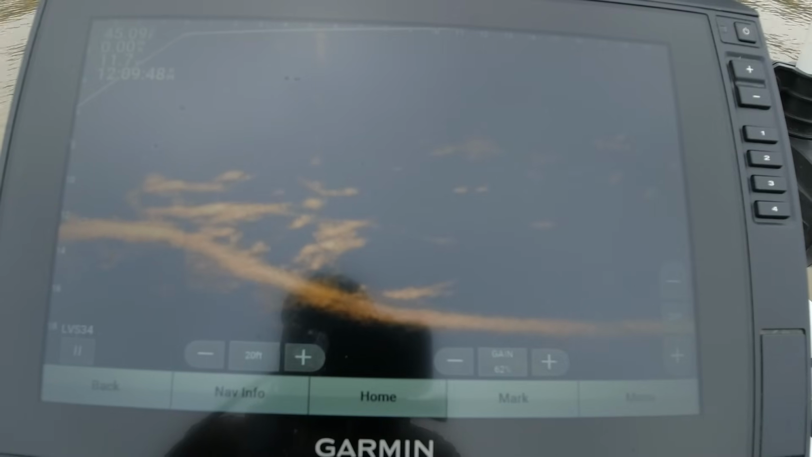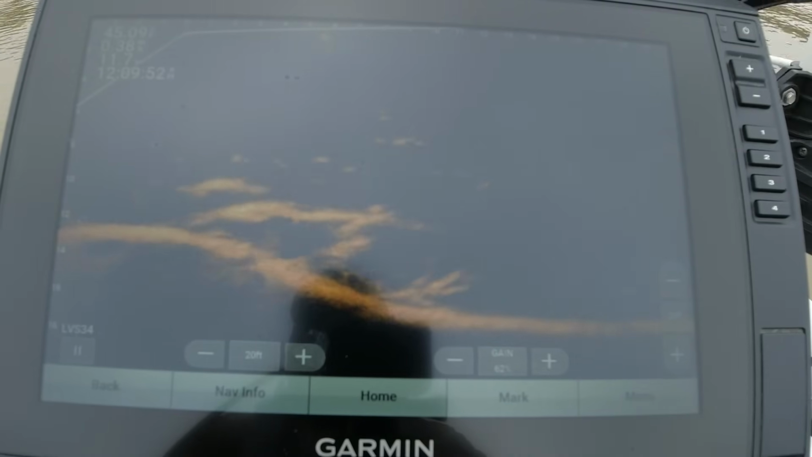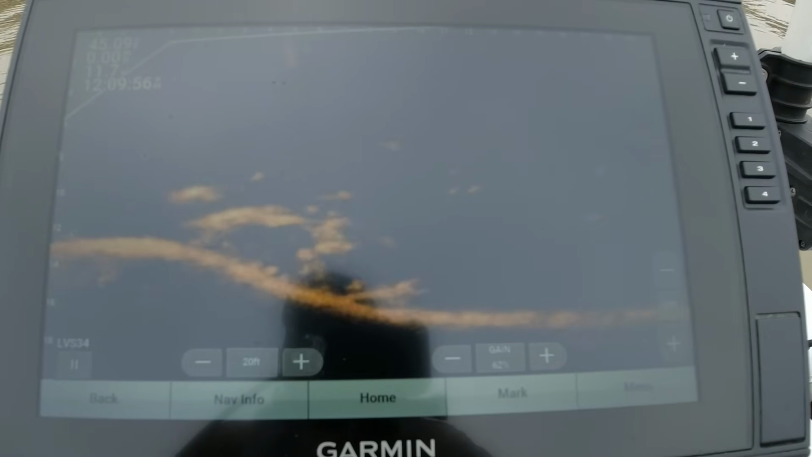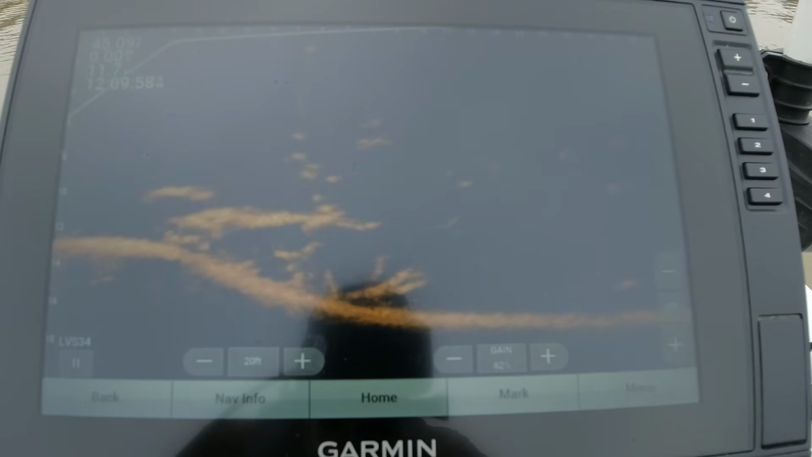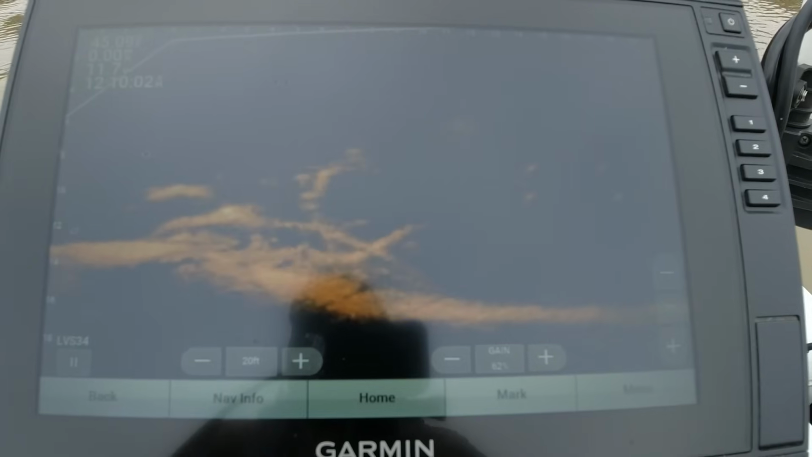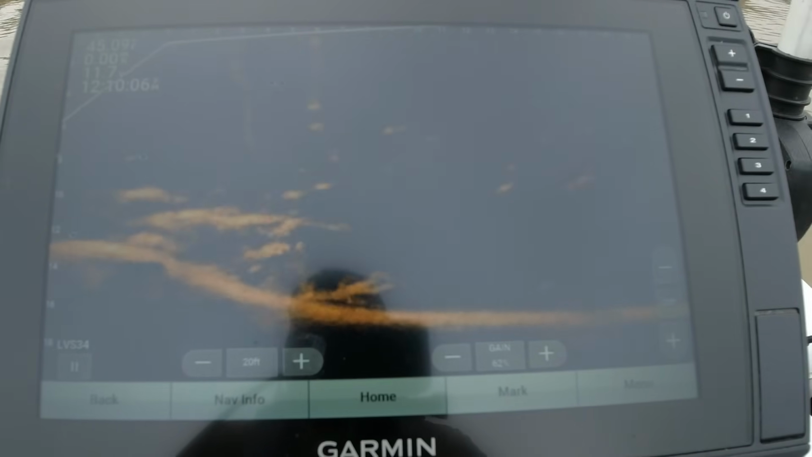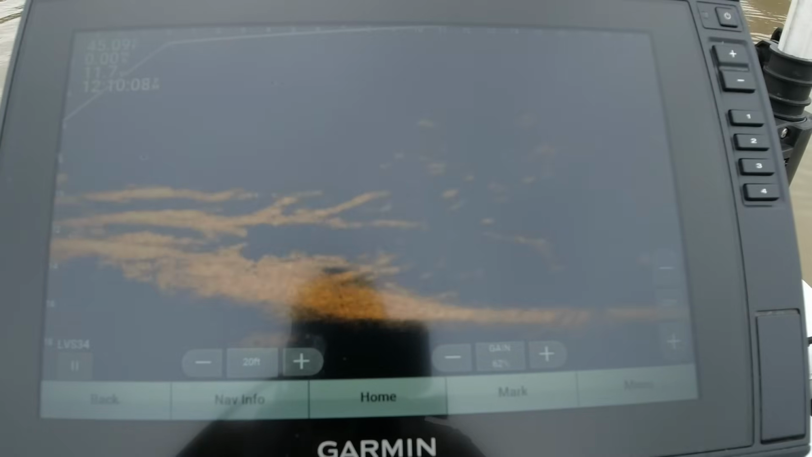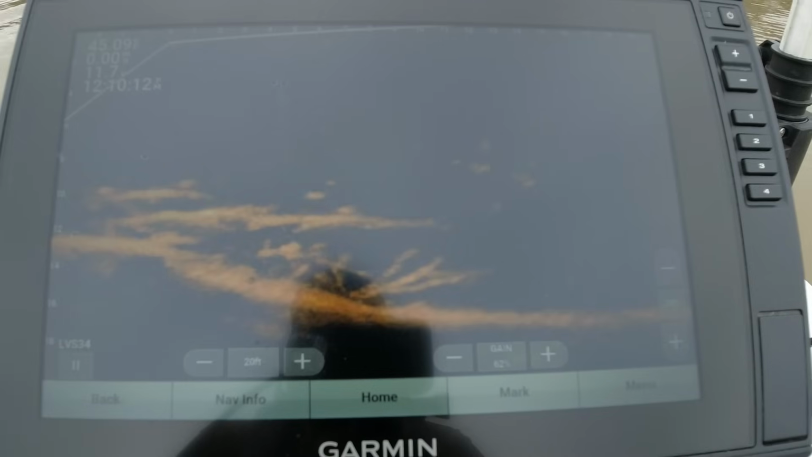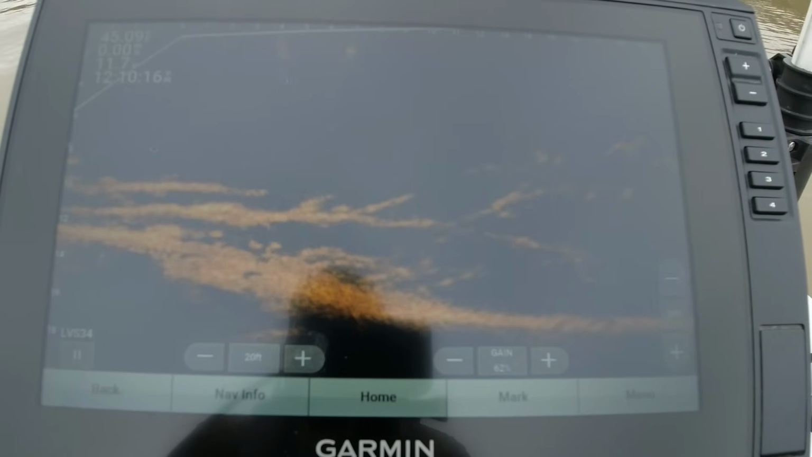There's a big gust of wind. There goes a big gust of wind. And again, gotta compensate. And then on top of that, it changes your boat angle and how you can shoot in there to see that fish. There's another one right there. He's on the top of it. Let me see if I can get on top of his head.